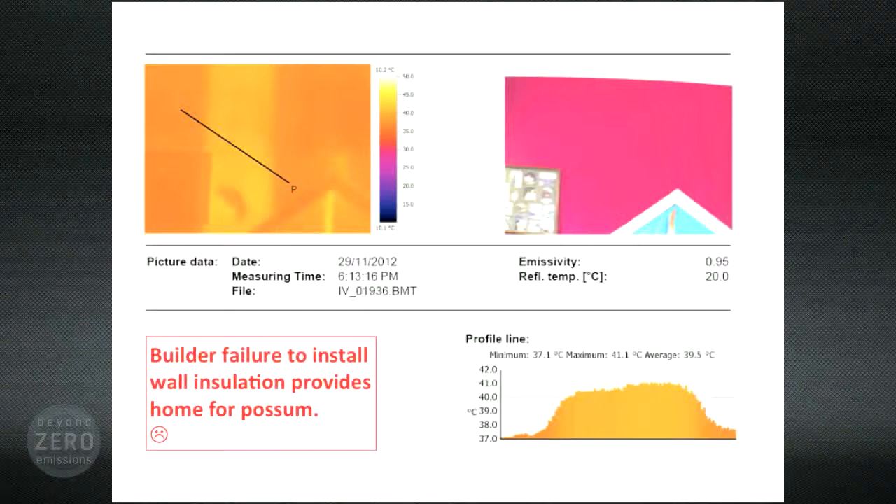The interior upstairs bedroom wall is reading 41 degrees at 6 o'clock on a November night. Not the most comfortable bedroom, but in fact I can report that this possum didn't stay there all summer, because this is my house. And this bedroom is now my office. I removed the weatherboards, chased out the possum, and installed some insulation. I had to, otherwise that room would not have been livable enough for me to prepare this presentation.